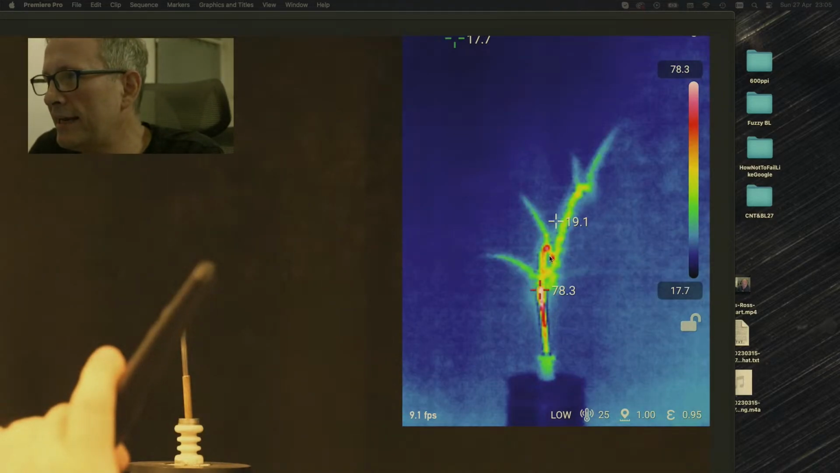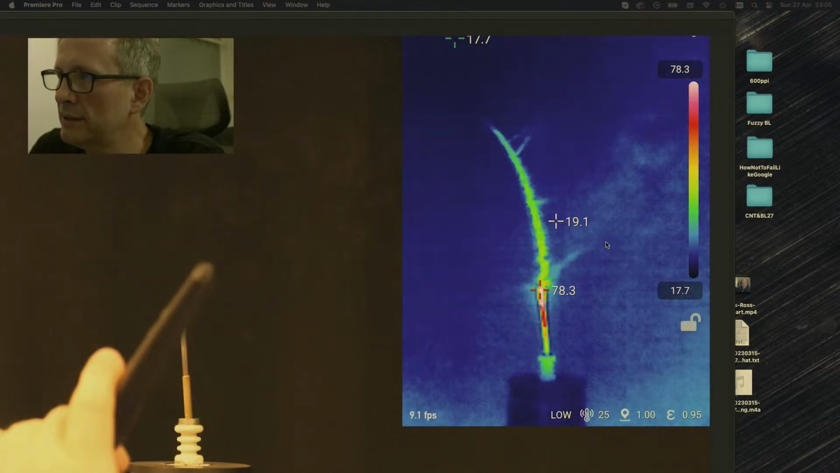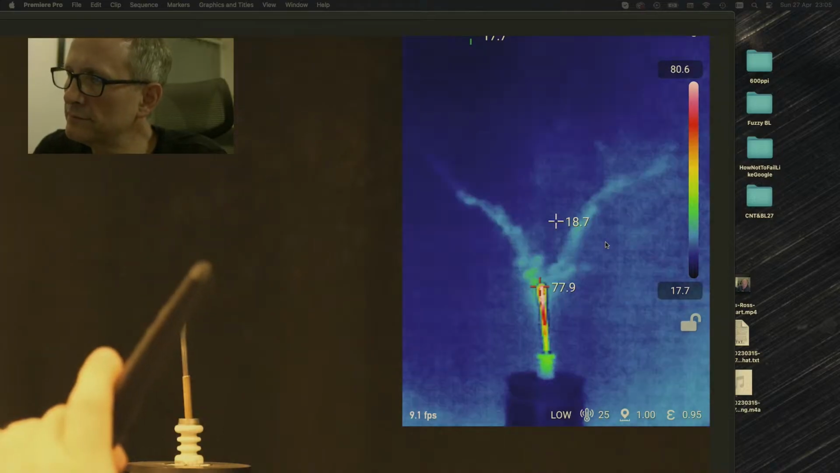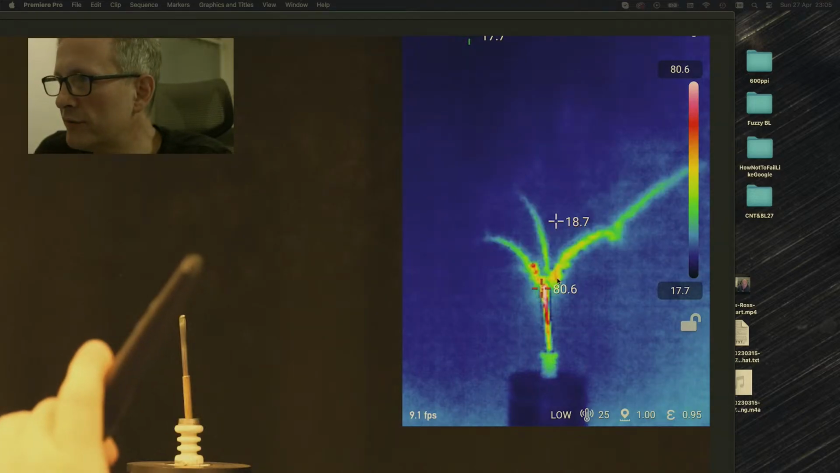Okay, so again, here we have two kinky bits and a branch is coming off. Now remember what I said, the space charge, that's the amount of charge in a very small space, leads to these self-organized structures and their ability to launch off.